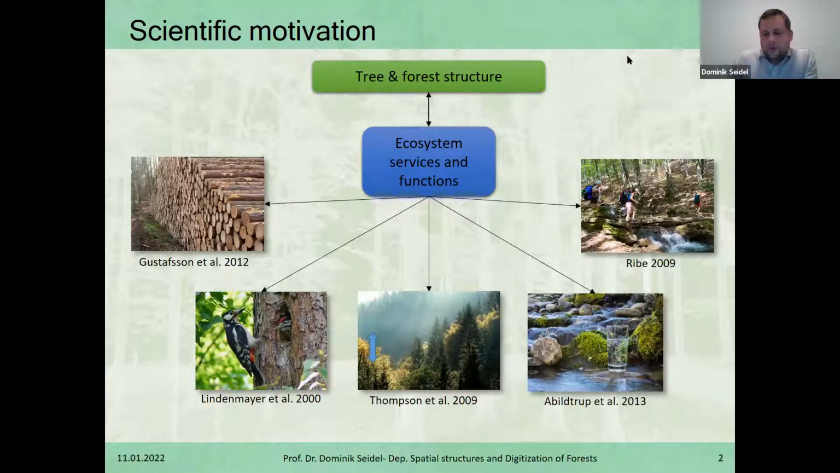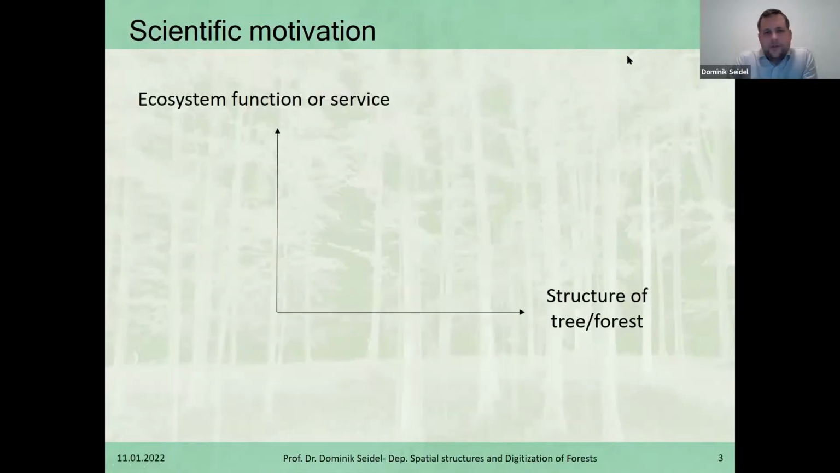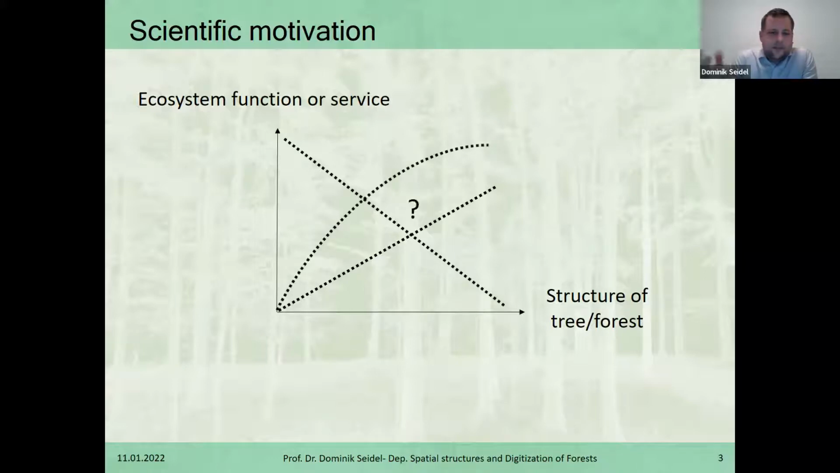The question to address these issues that arose was basically, why is there this uncertainty in the relationship between ecosystem functions and services? So just assume some selected ecosystem function or service here on the y-axis and the structure of a tree or a forest on the x-axis. Sometimes these relationships could be positive linearly, they could be negative, sometimes they may be asymptotic, and often it's hard to generalize. Our hypothesis to start with was basically that these questionable or sometimes unclear relationships are related to the fact that we have unclear or imprecise information on the structure of a tree or a forest.